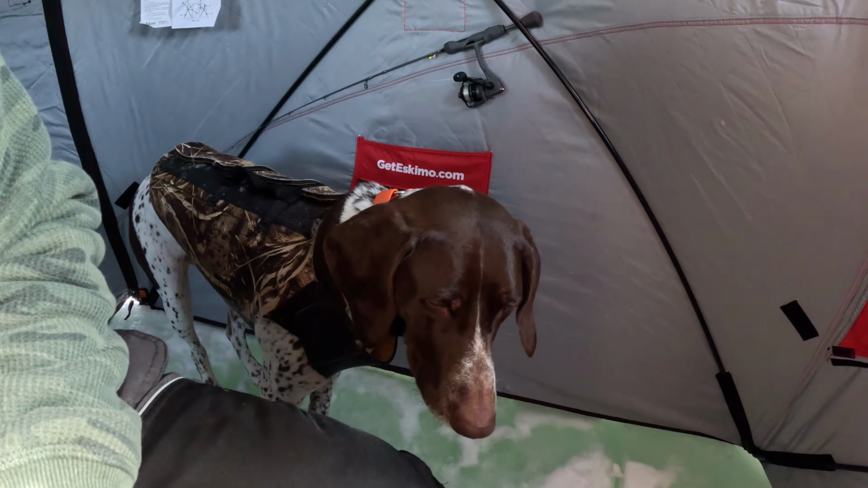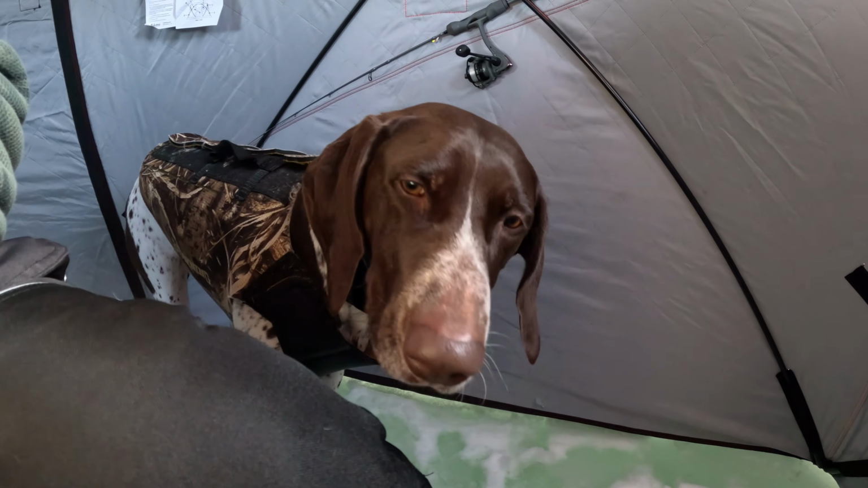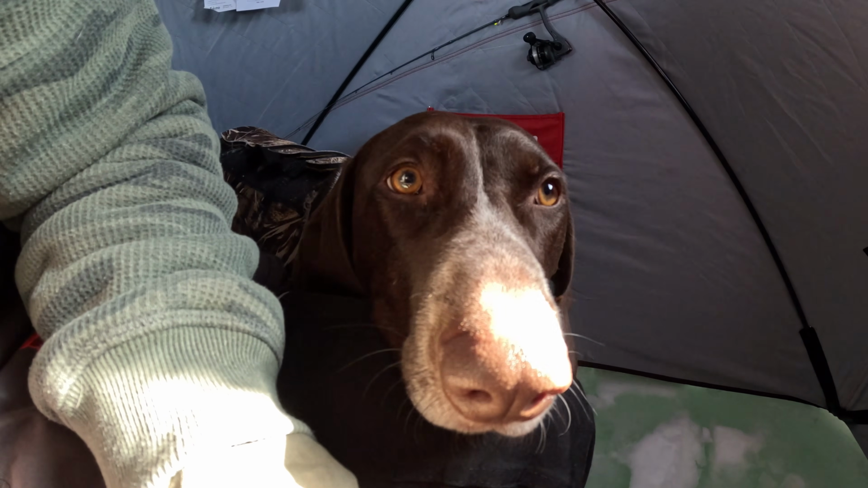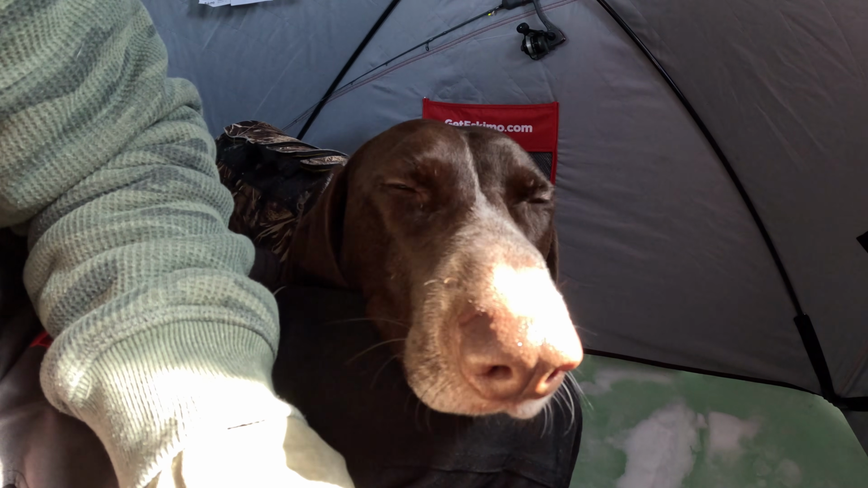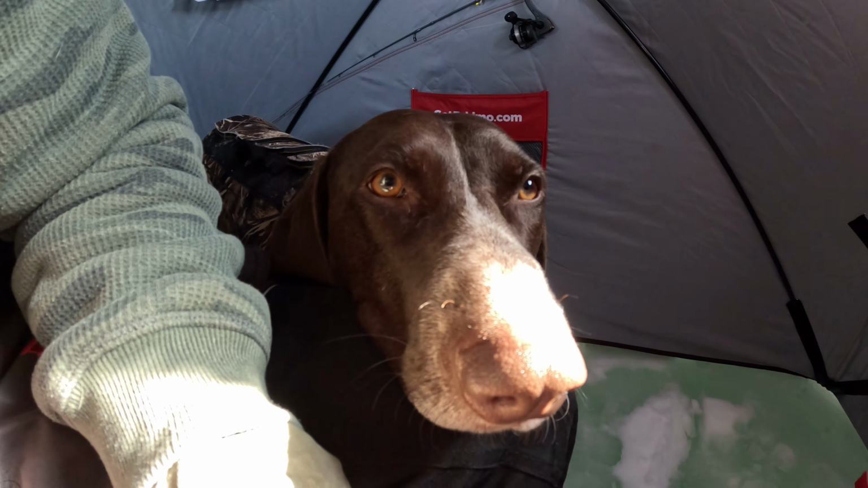Willow's having fun. She's in search of minnows. That's her goal, is to find minnows and eat them. You want to eat all the minnows? Is that the deal? Huh? Yeah, she'll eat any minnow. She'll find them under the snow too. She sniffs them out and eats their heads. But lately she's been eating all of it. Eat the whole thing.